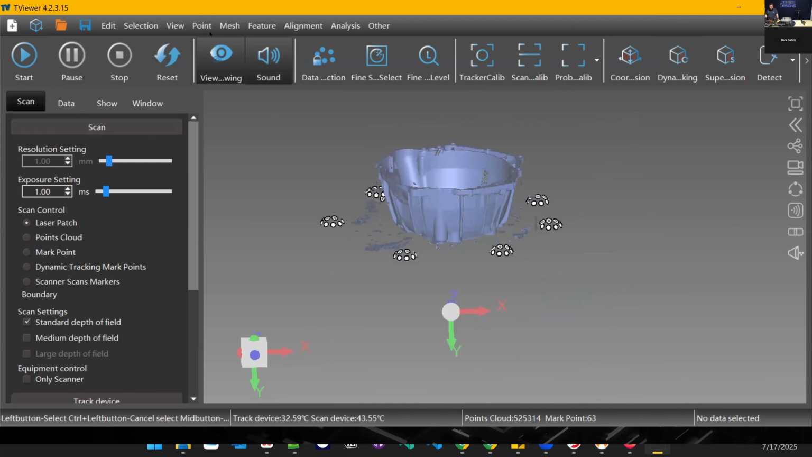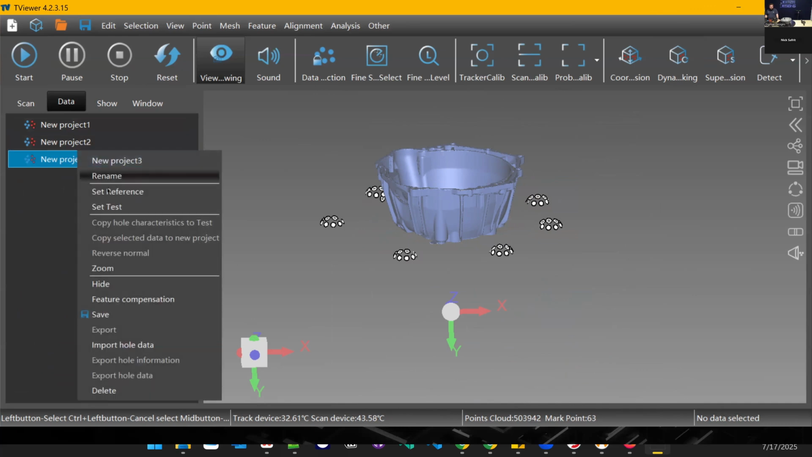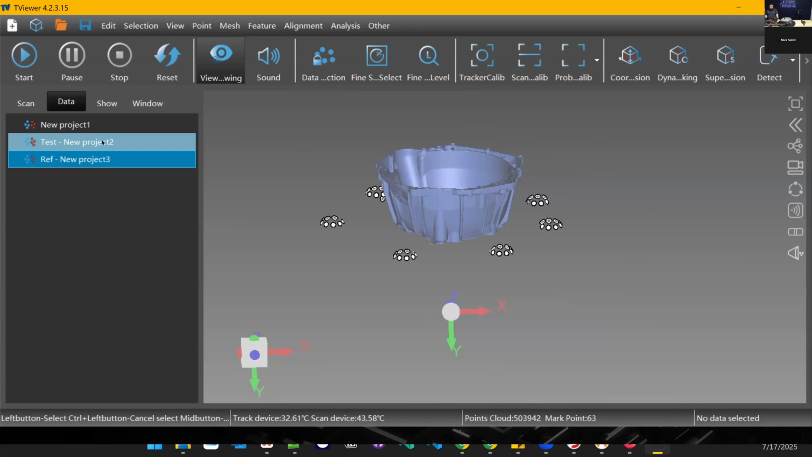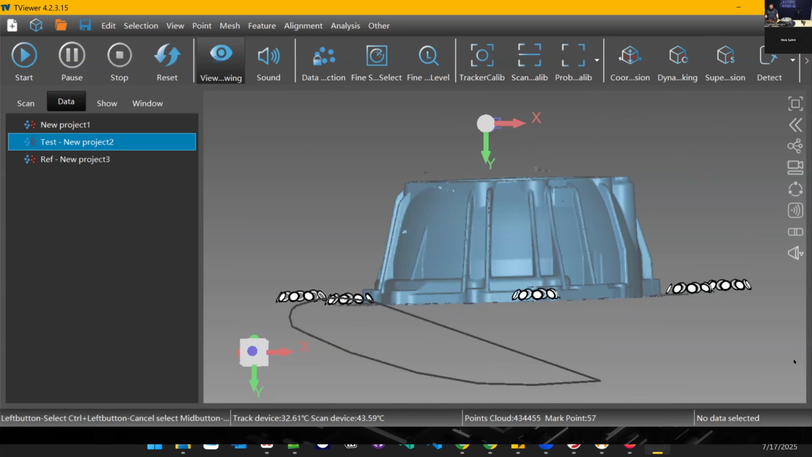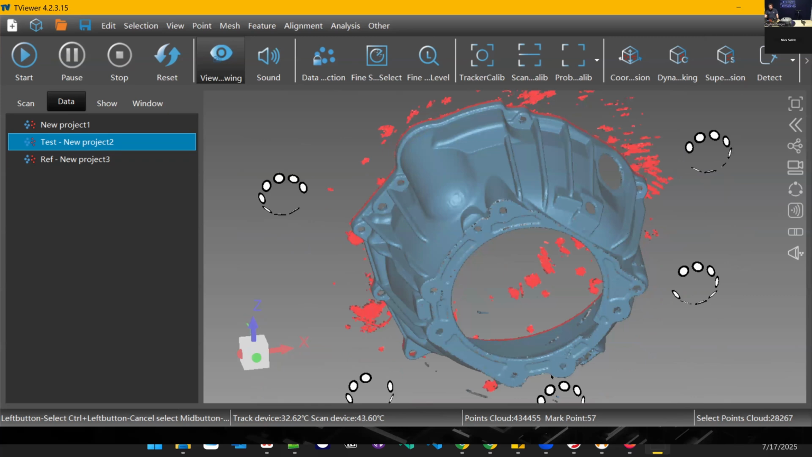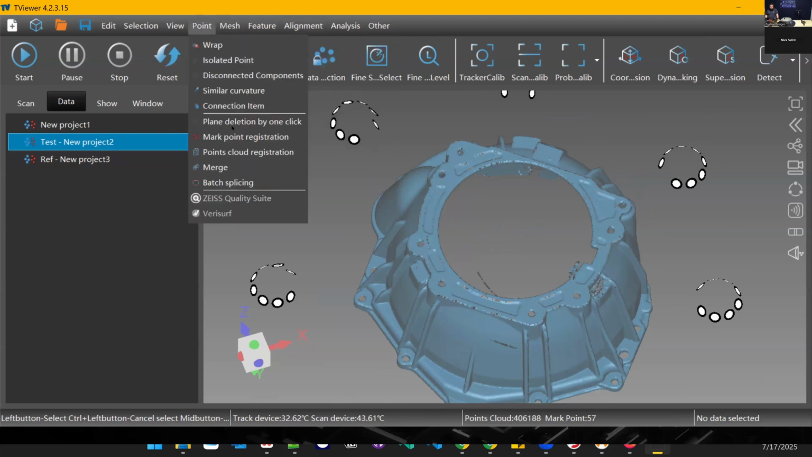So there's our second scan. We'll do another disconnected components and filter out some of that noise. And then aligning these together just looks like picking the one I want to stay put, and the one I want to align to it, the other one that's flipped over. On this one, I'm also going to delete out the table real quick. Chopping out a little bit of the part is okay, because I know I've got that in my other scan. And then we'll run an alignment.